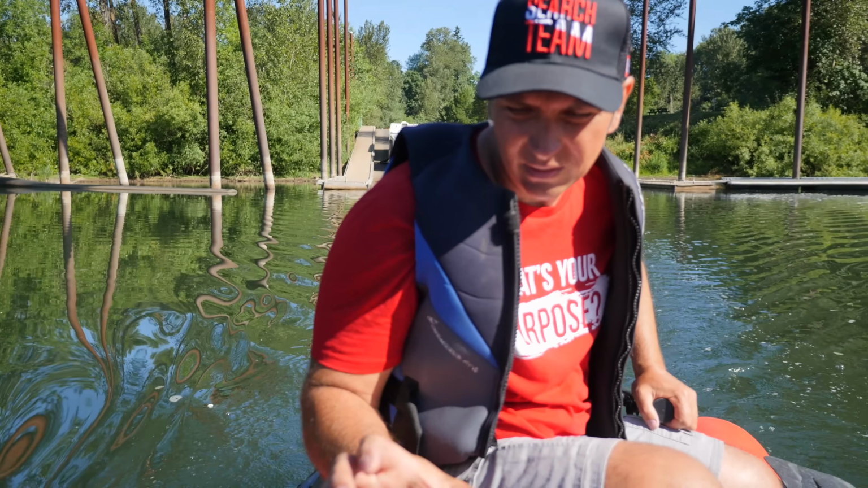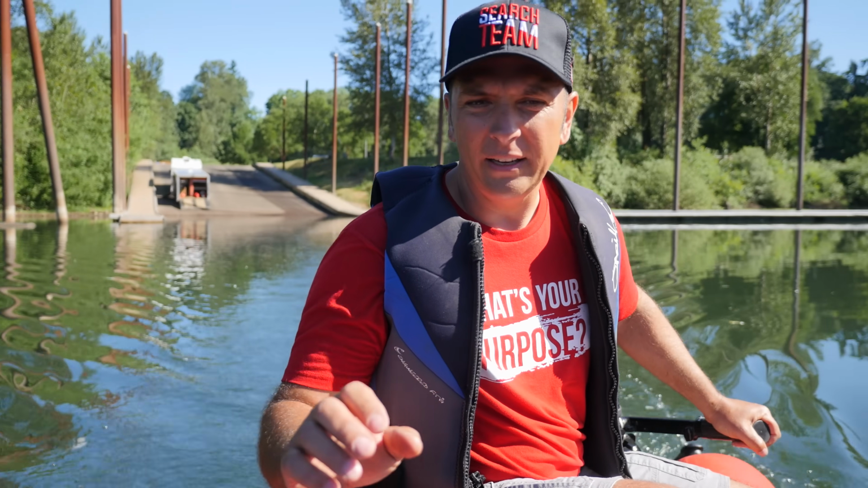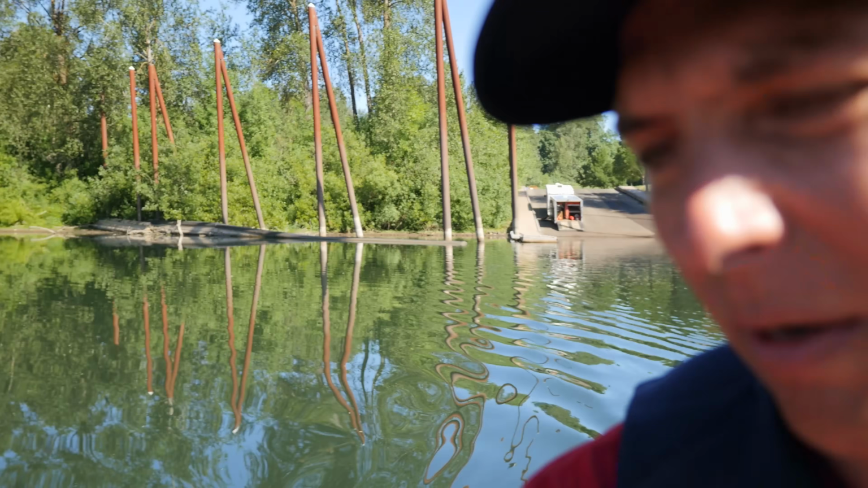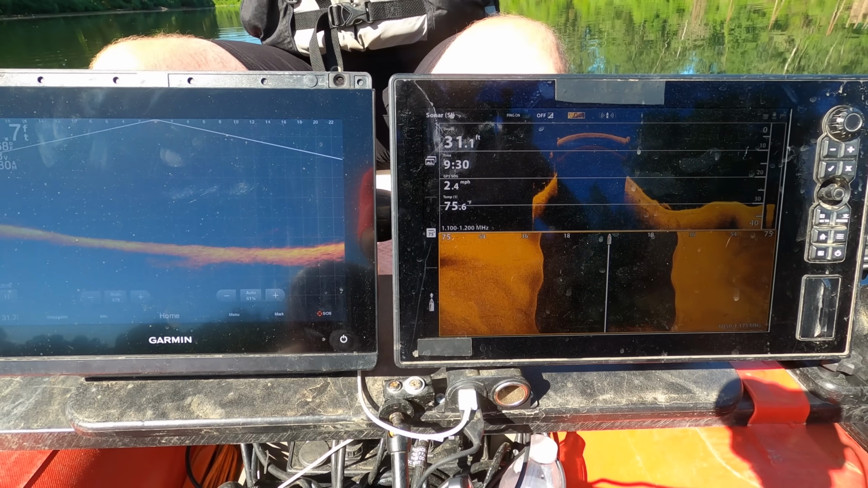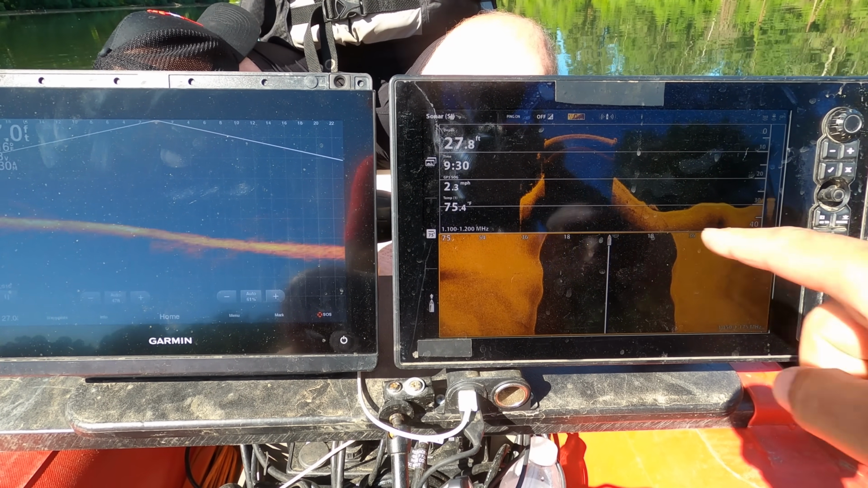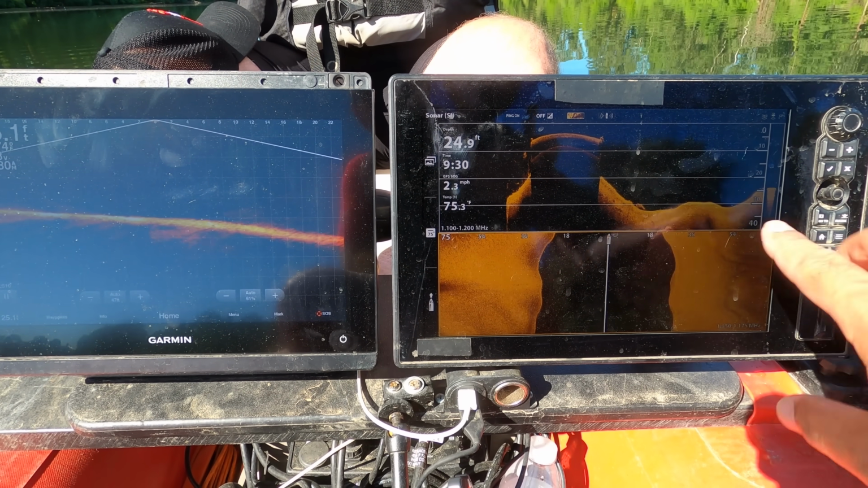So 39 feet here. And one of the things I like to do anytime we start a new episode, if you've never joined us before, is just kind of bring you up to speed as to how sonar actually works here. So this one over here is our side imaging and down imaging. Side imaging, we found that 75 feet left and 75 feet right is our best casting.